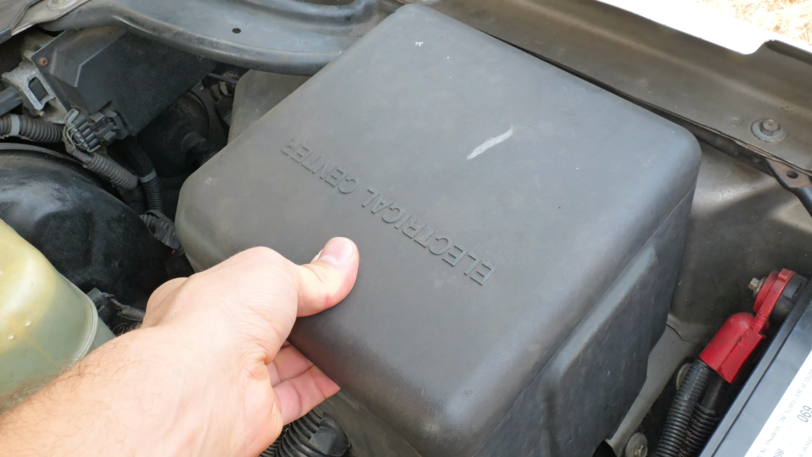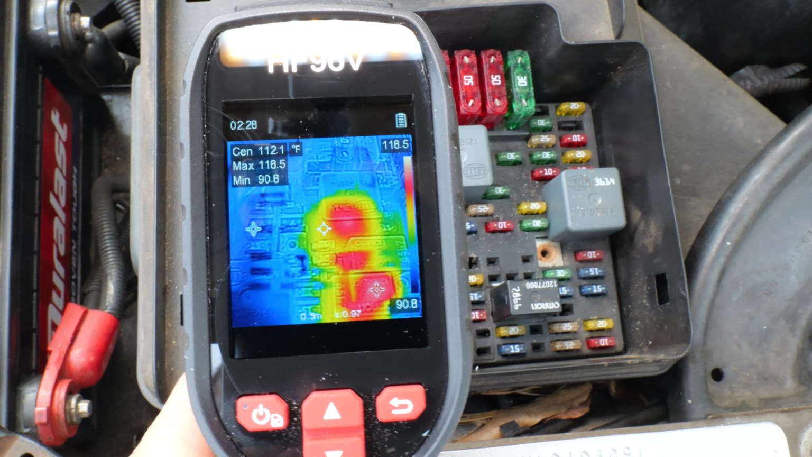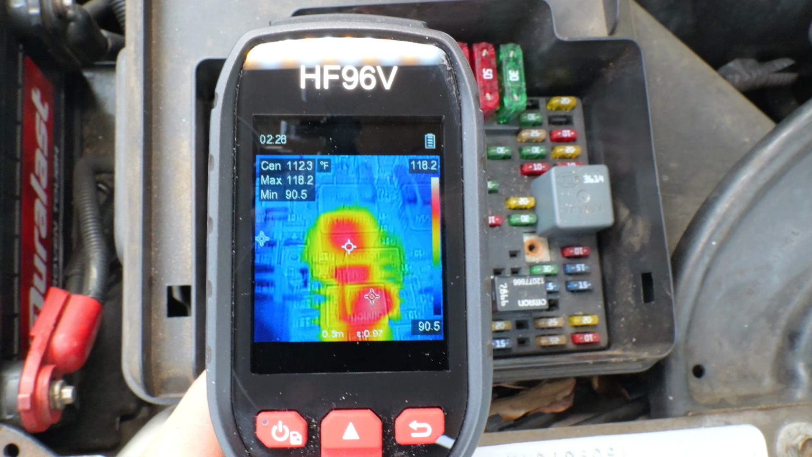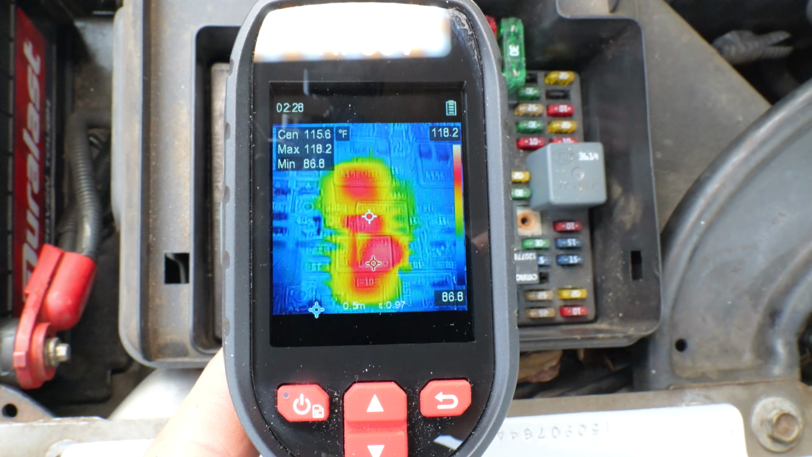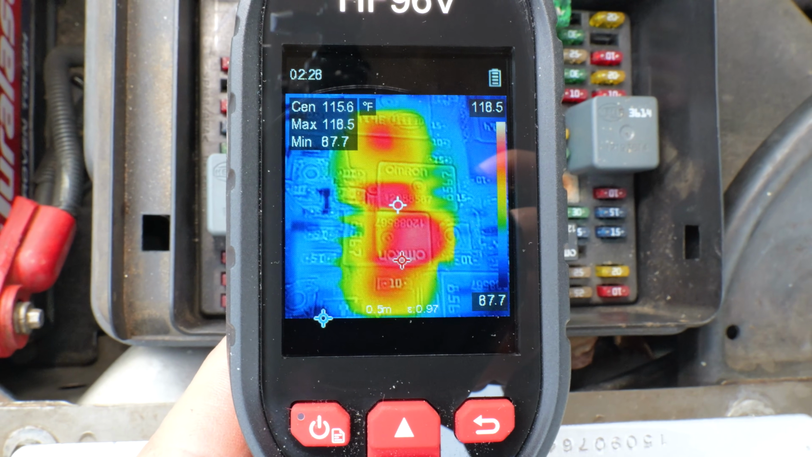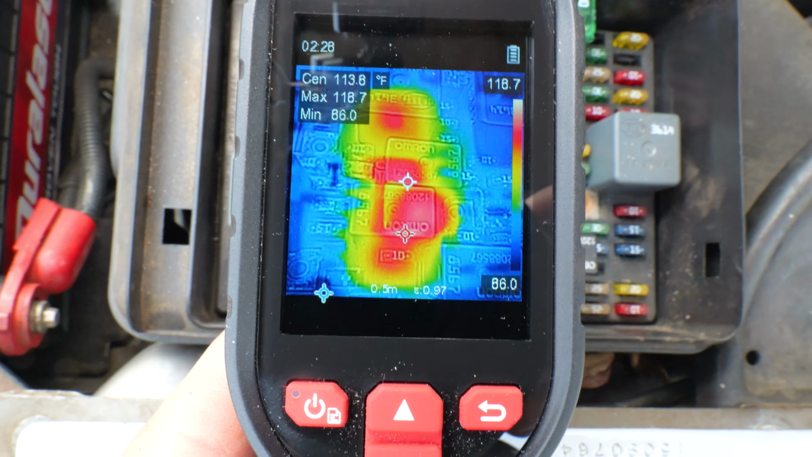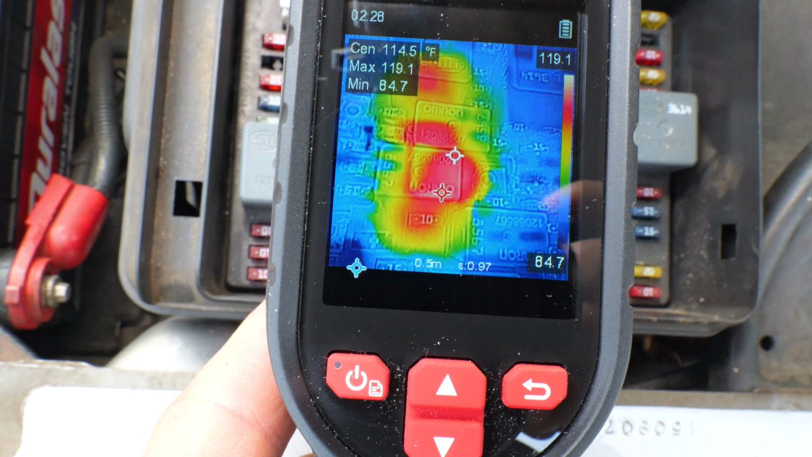So here's the fuse box right here. Pop that lid off, and we're gonna point it at the fuse box. Right here, you can see those relays are so hot. Look at that, we can see the temperature. They are glowing red hot. So we know that there has been a lot of current flowing through there, which means there's a lot of heat generated going through there.